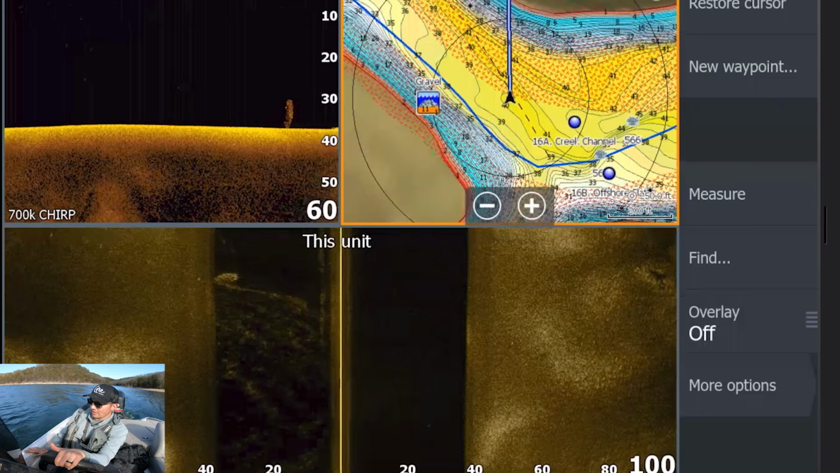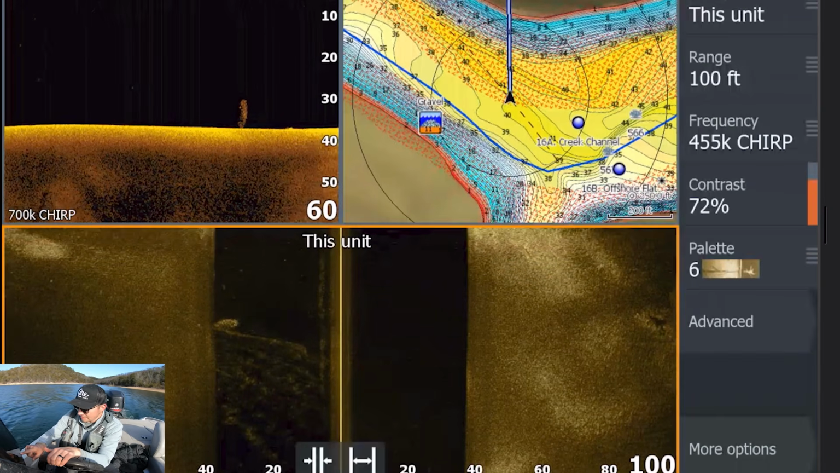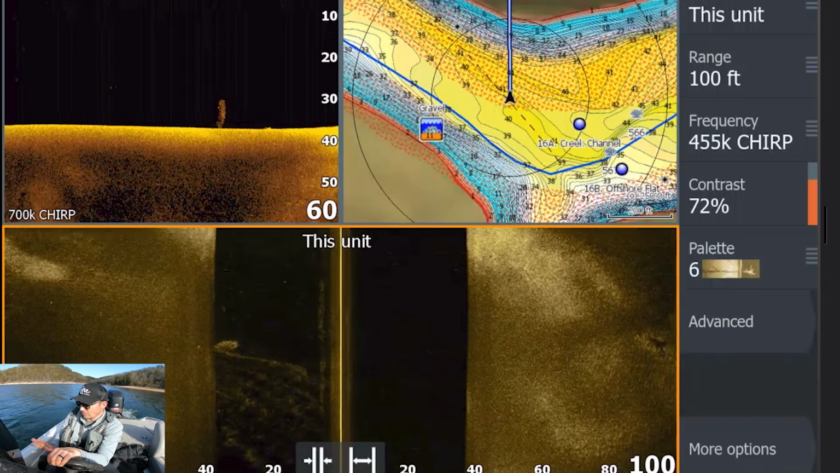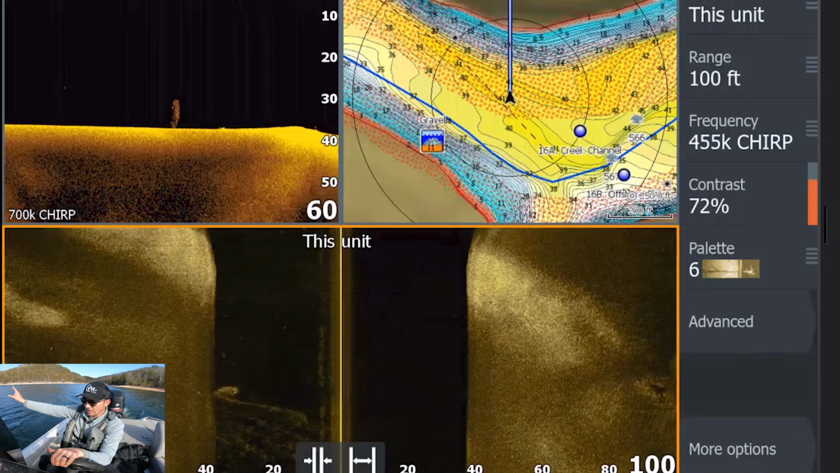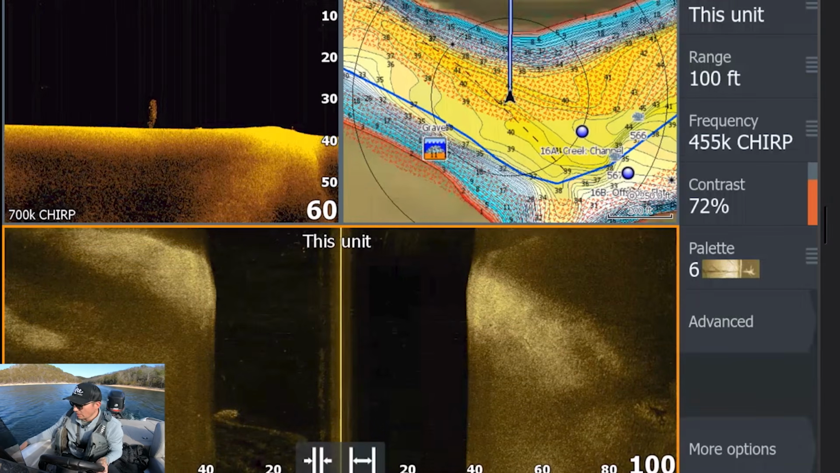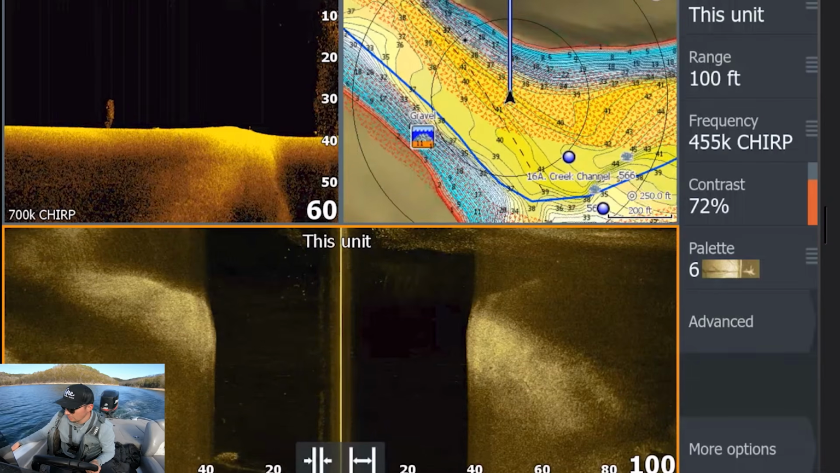We see a little bit more bait here, not as much as we were seeing earlier, but there is some, which is still a decent sign. So I'm going to mark that. I'm going to wait actually to mark that, because that's just a tiny ball of shad. There was so much shad back over there that I almost feel like it's not worth marking that little tiny ball of shad. There's more shad right here though.